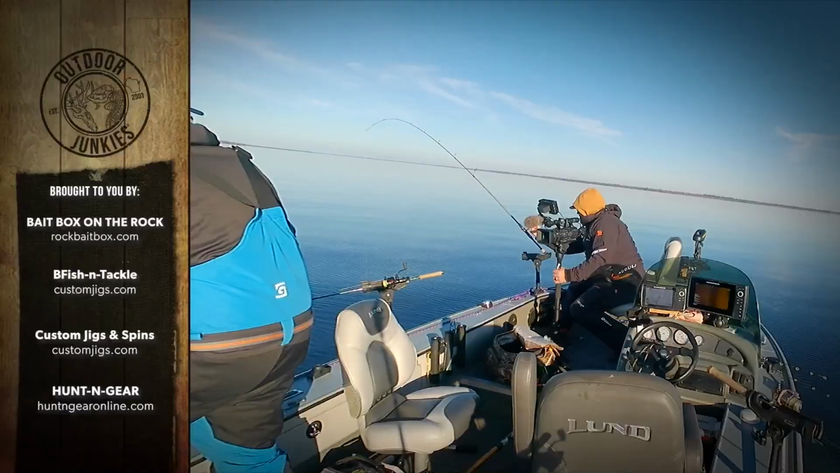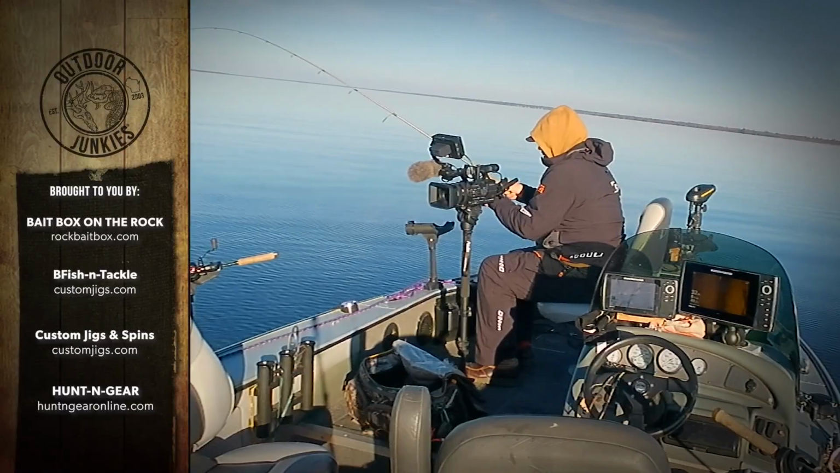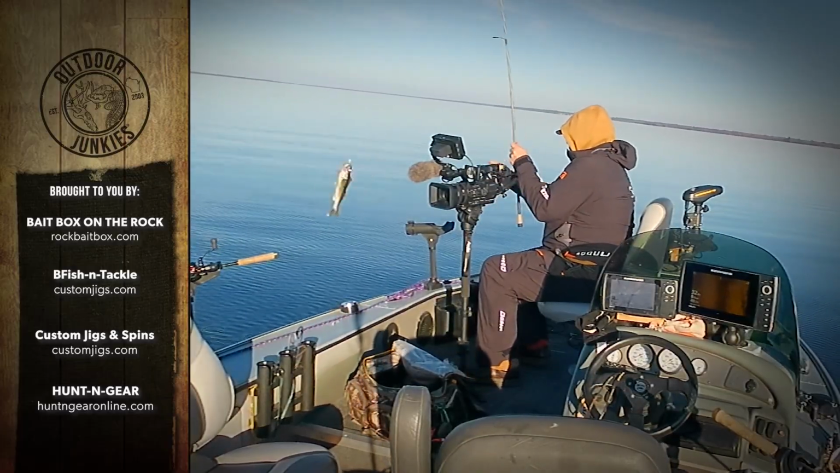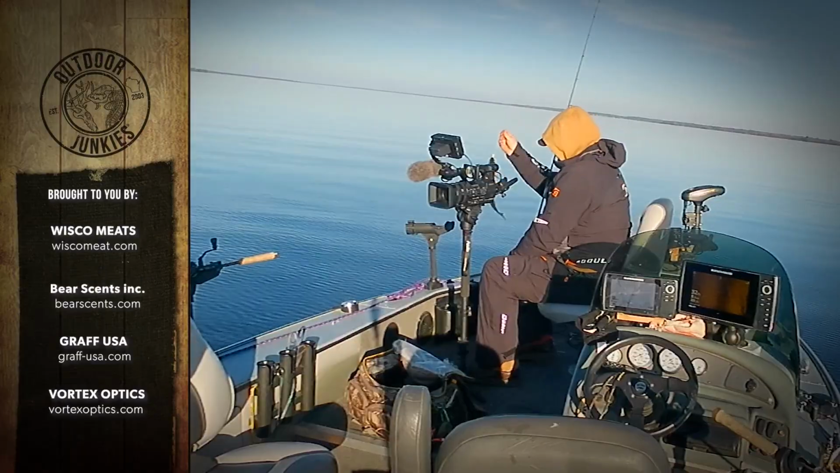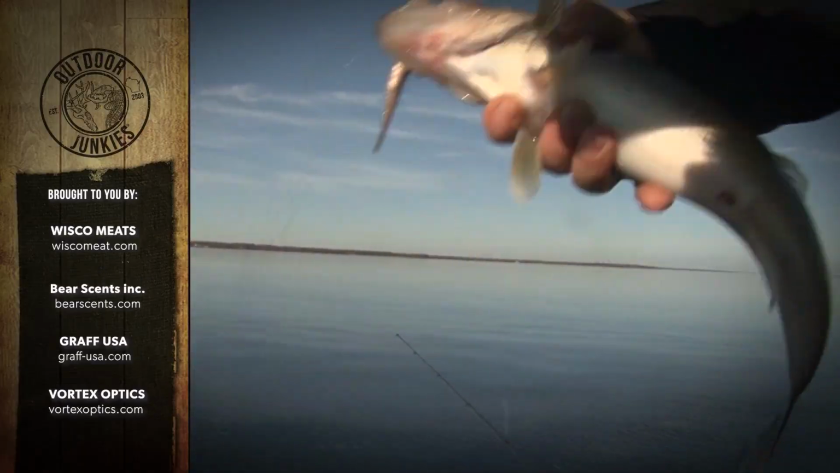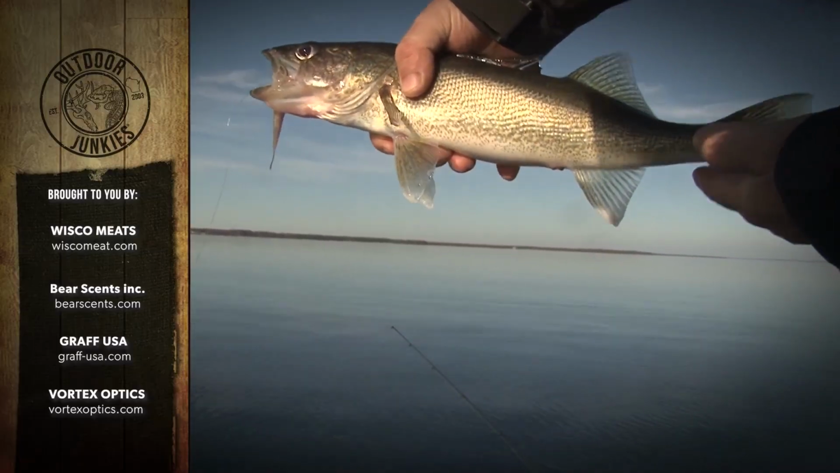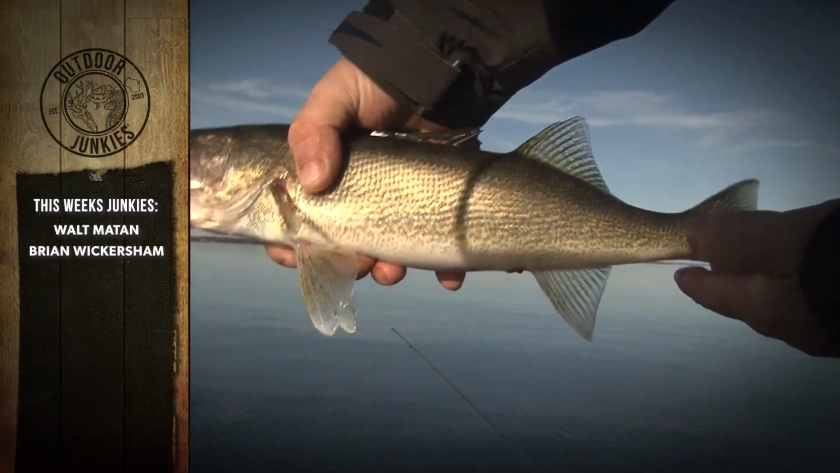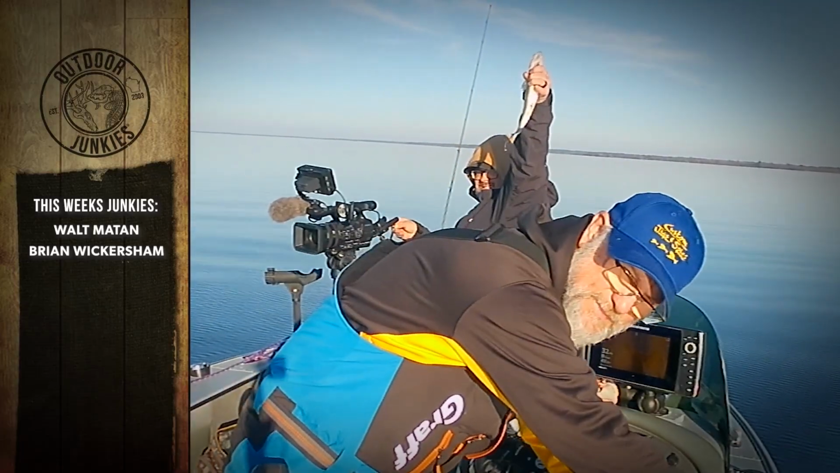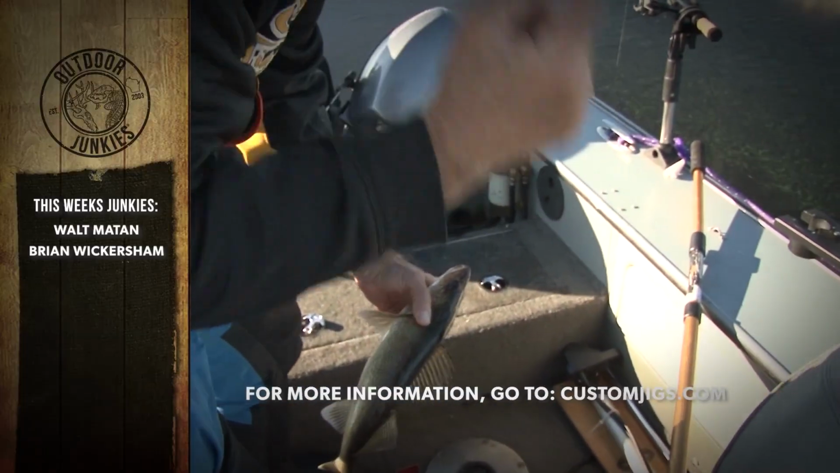What you got there? Something good or no? I think it's a little one, but might be a keeper. Yeah, that's a keeper. What's going on back there? There you go, junkies. Nice golden, probably about 16, going in the live well. It looks like it's about 16, 17. About 16 on the nose. There you go.